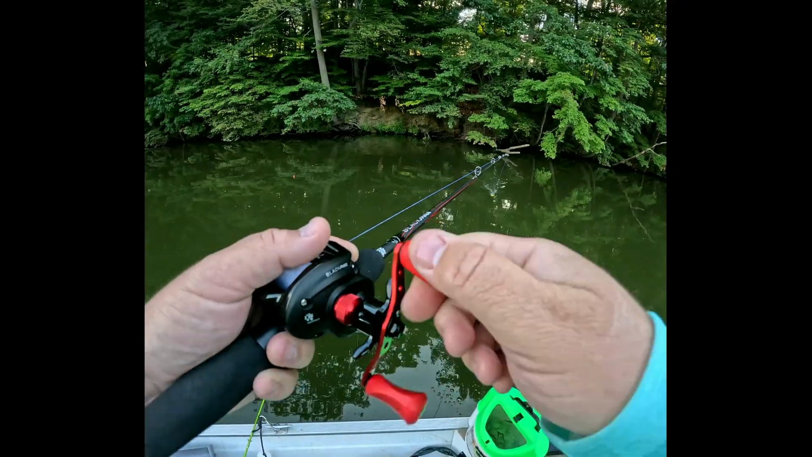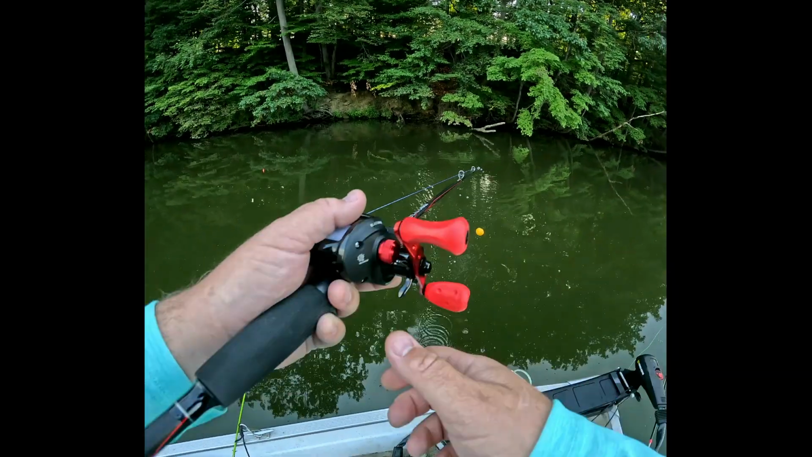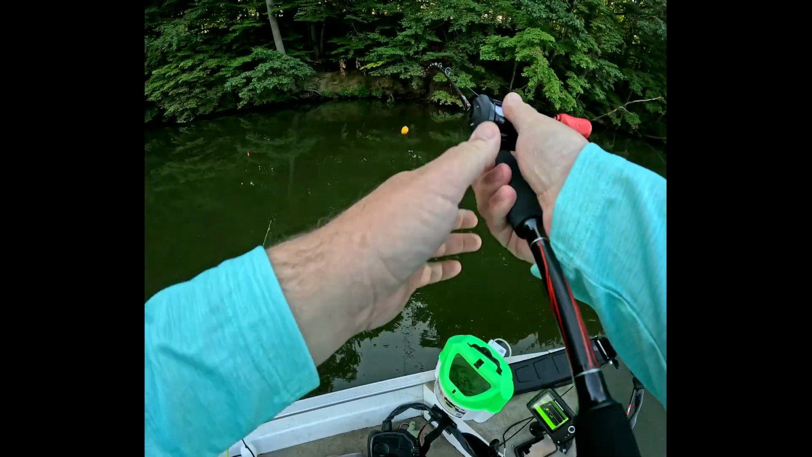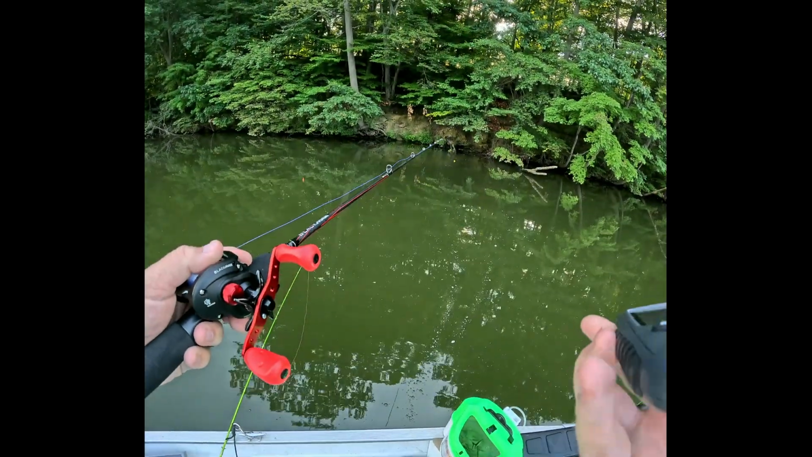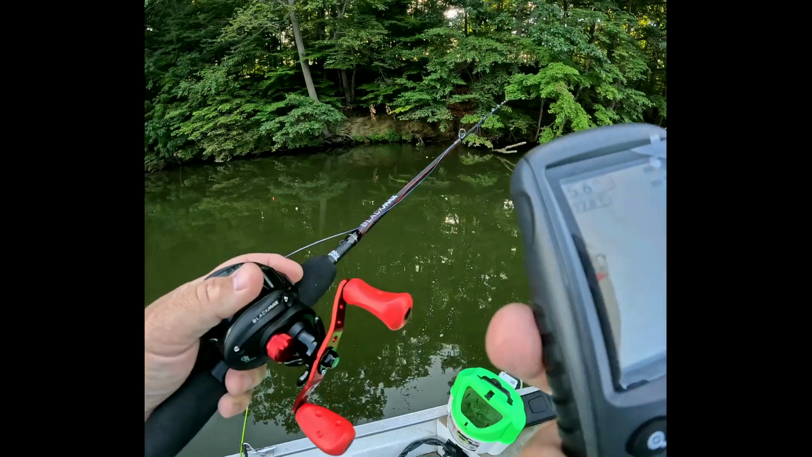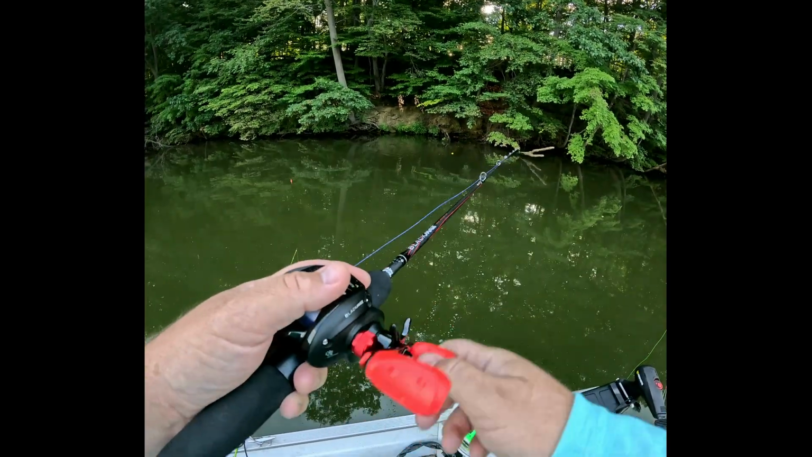All right. I know you are wondering, why is he doing what he's doing? Well, the wife and I have been wondering. Now that's going to show 4 foot because I'm over top of something. All right, so I'm 6 foot deep right there.